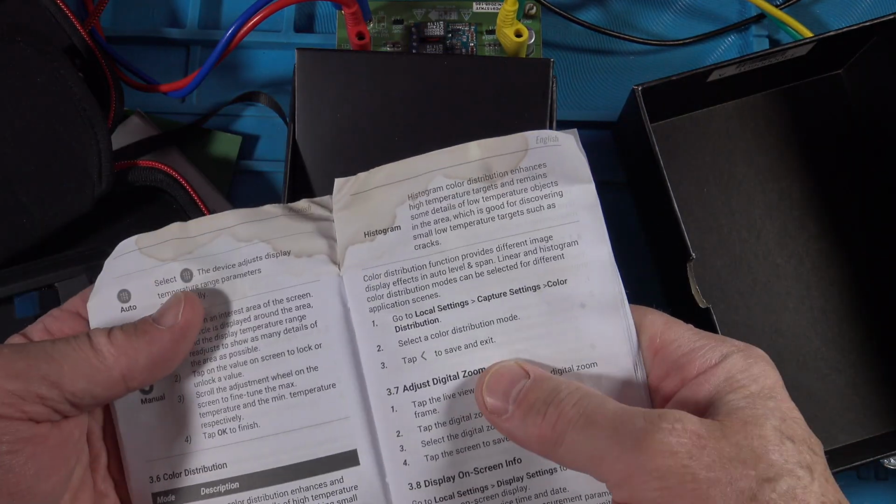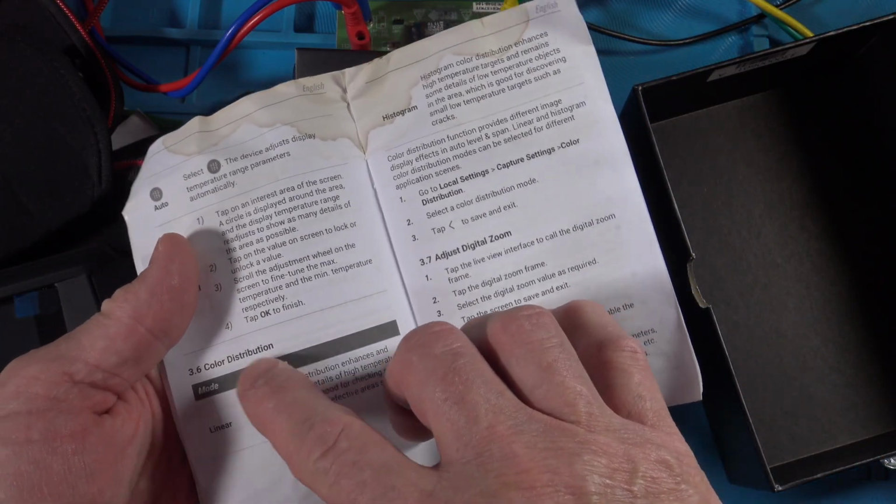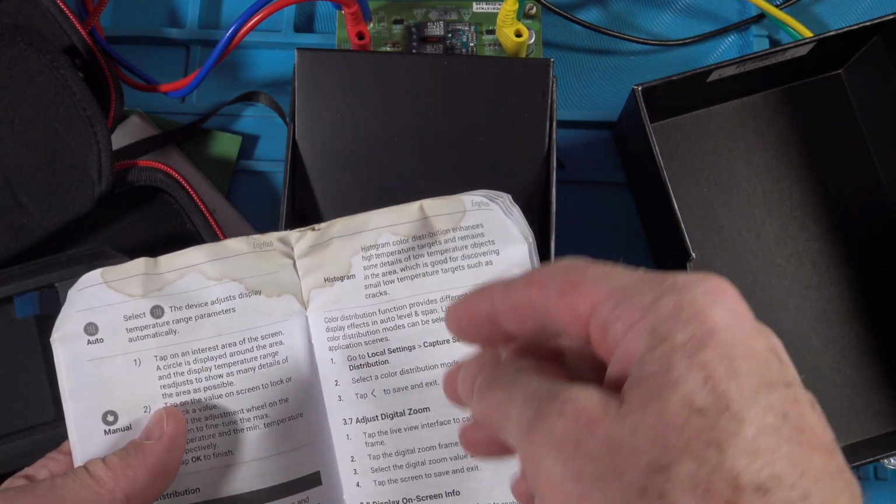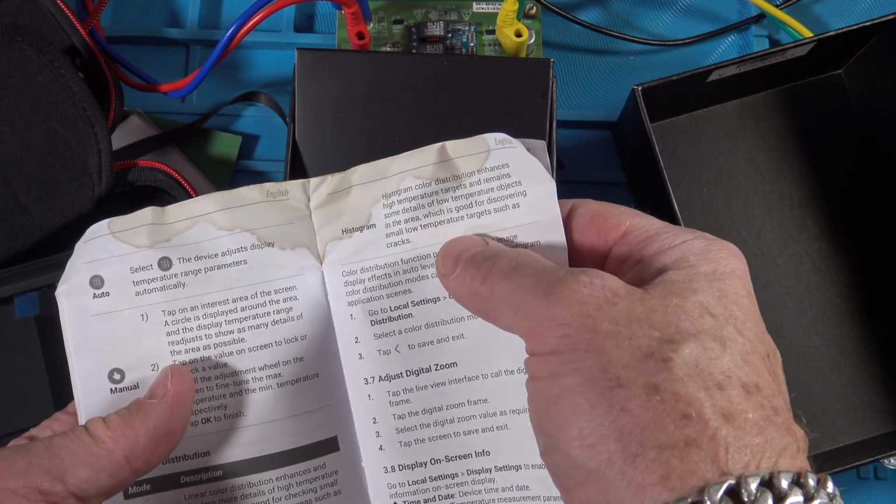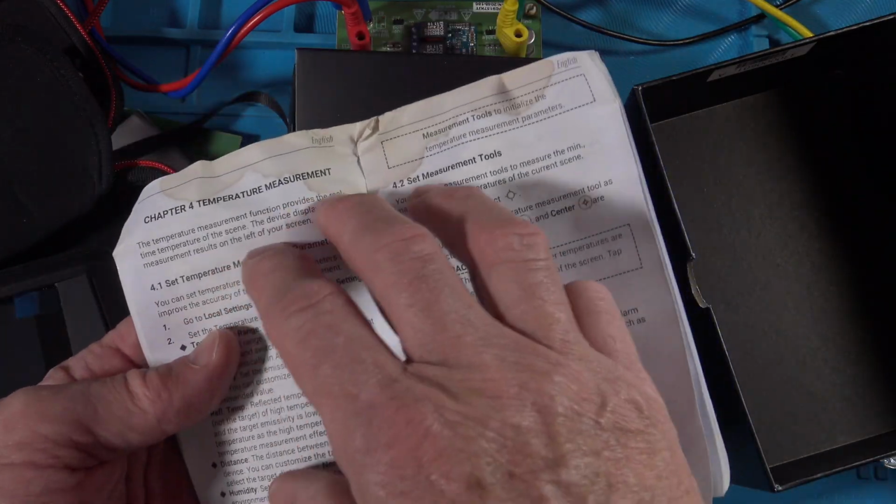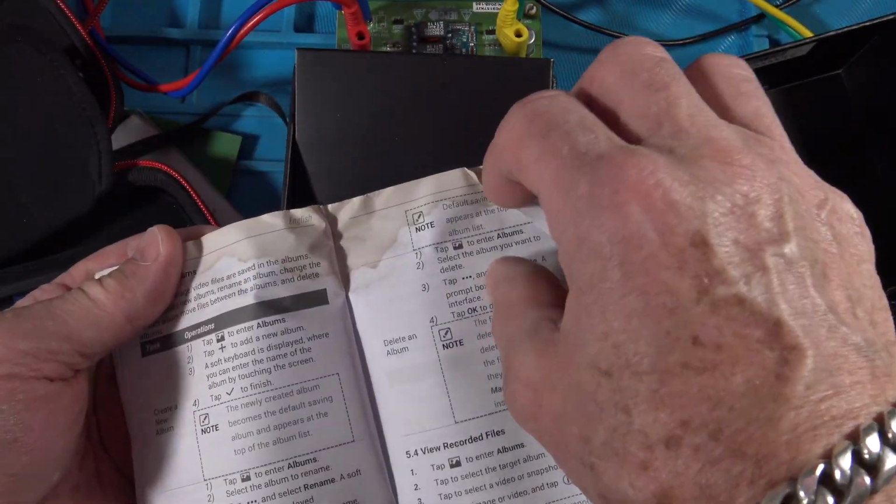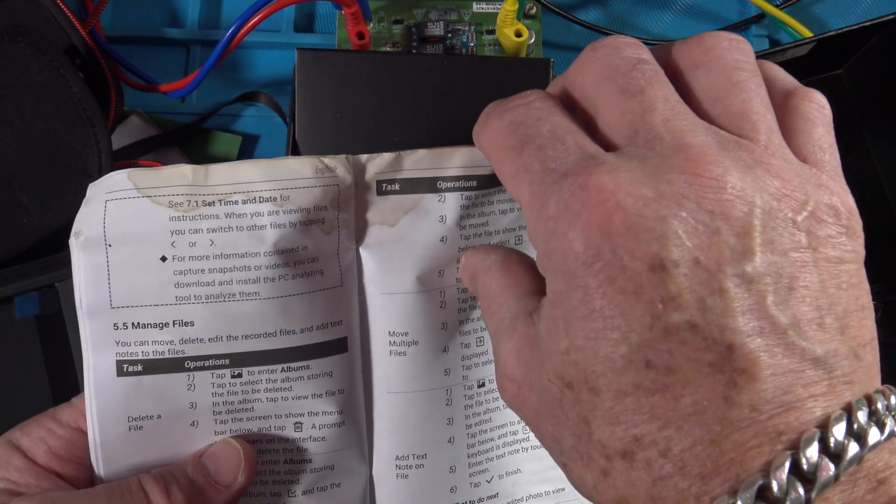All right, guys, one thing I have not honestly used enough is there's a linear mode for color distribution, and then there's this histogram. I think this is for more transient things that might pulse and get hot. It'll capture the temperature and hold it there for a little bit. That's something I need to experiment with more. Temperature measurements. You've got picture and video, right? It talks about how to record video. Guys, there's a lot with this camera.